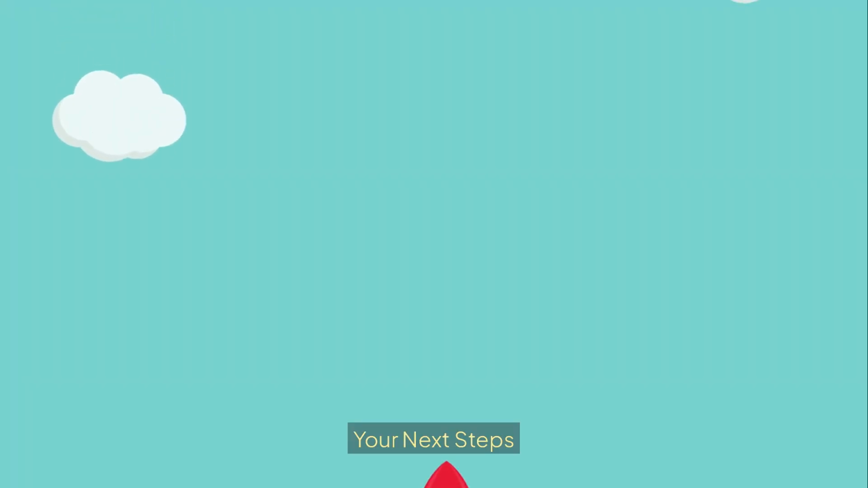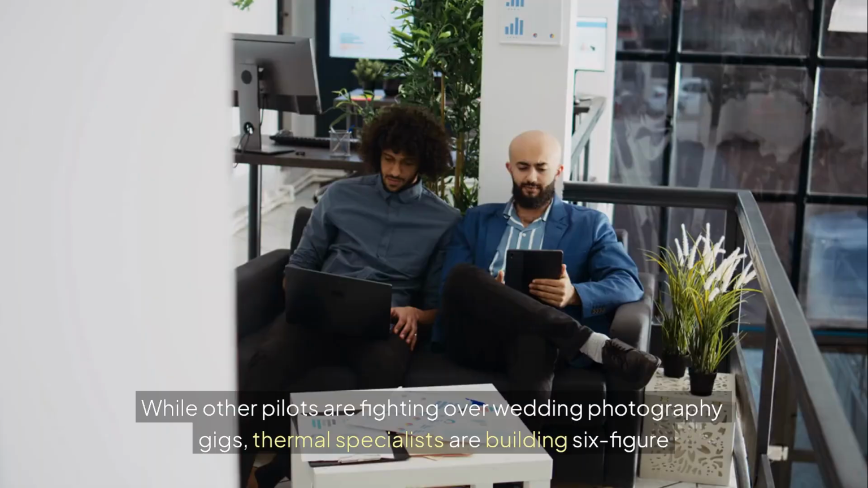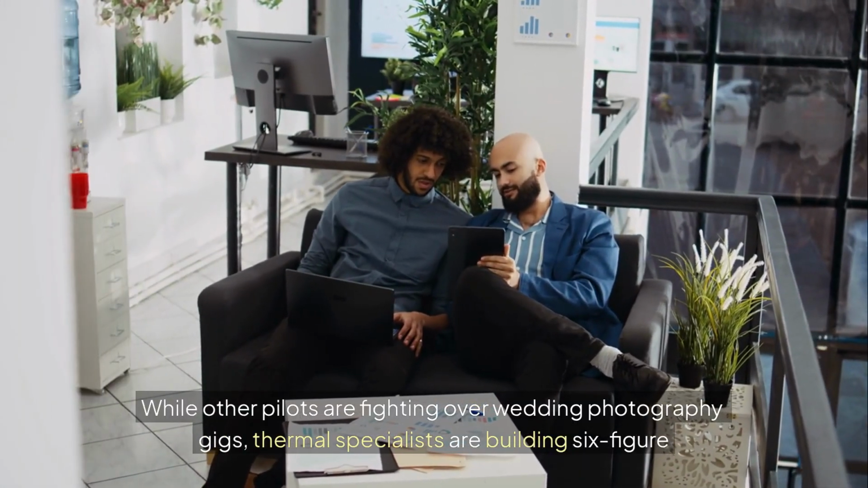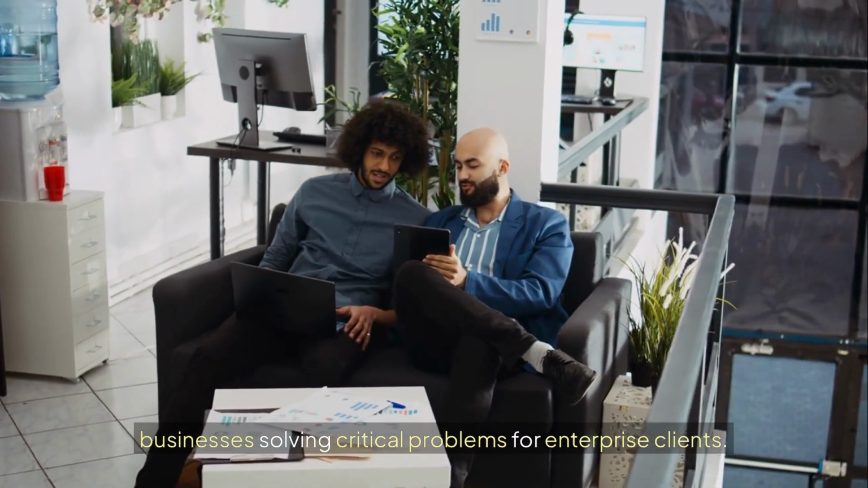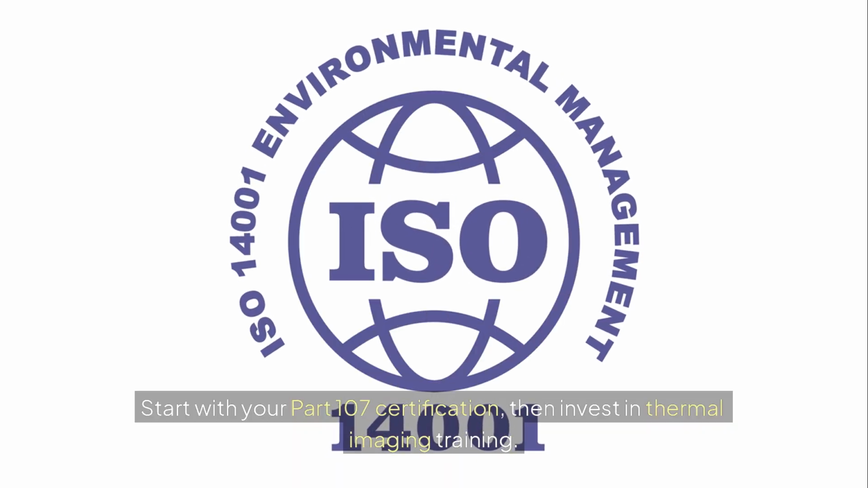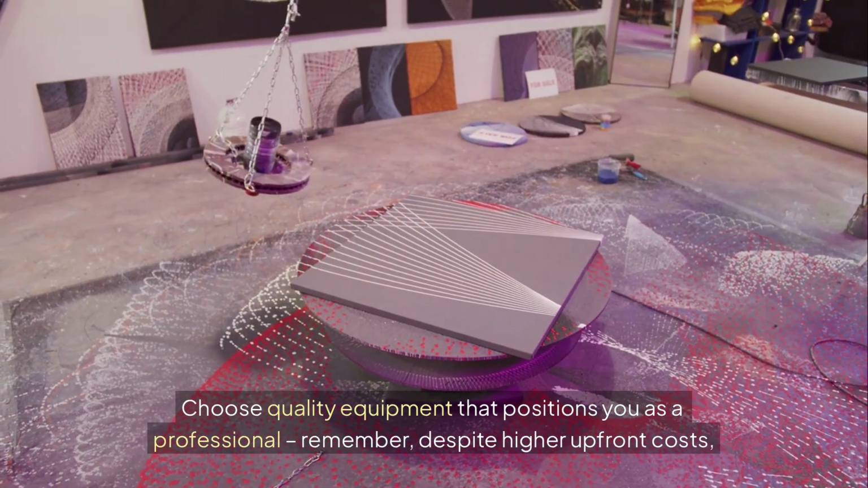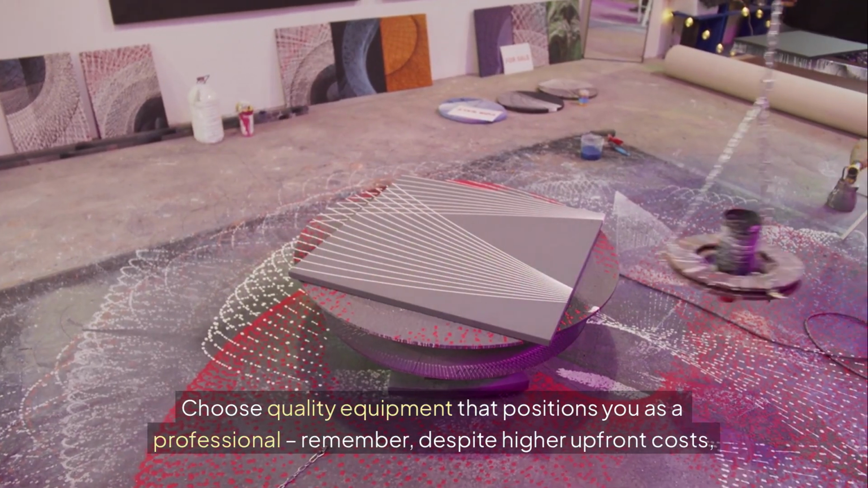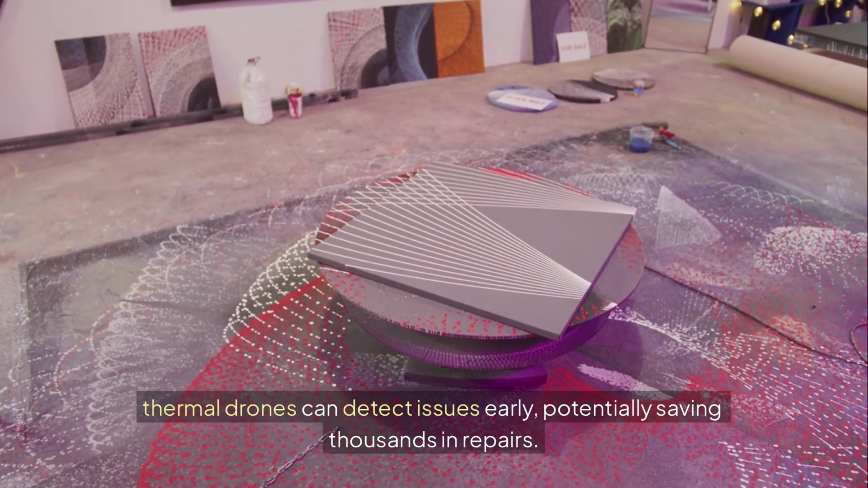Your next steps. The thermal drone market isn't waiting for you to get ready. While other pilots are fighting over wedding photography gigs, thermal specialists are building six-figure businesses solving critical problems for enterprise clients. Start with your Part 107 certification, then invest in thermal imaging training. Choose quality equipment that positions you as a professional. Remember, despite higher upfront costs, thermal drones can detect issues early, potentially saving thousands in repairs.